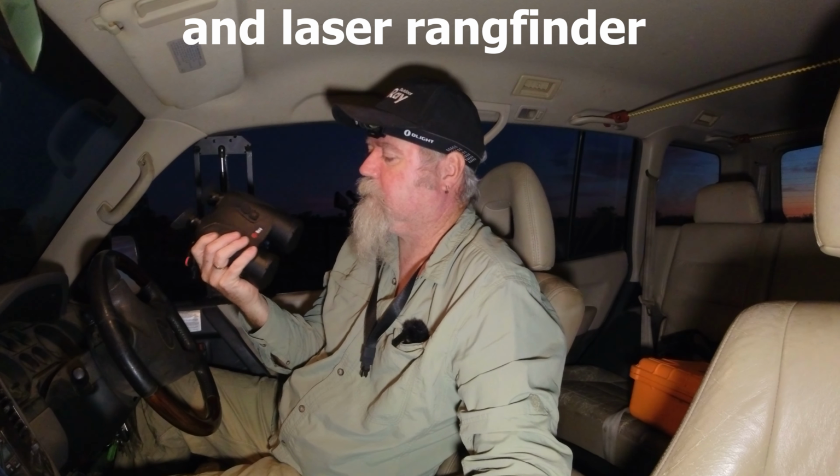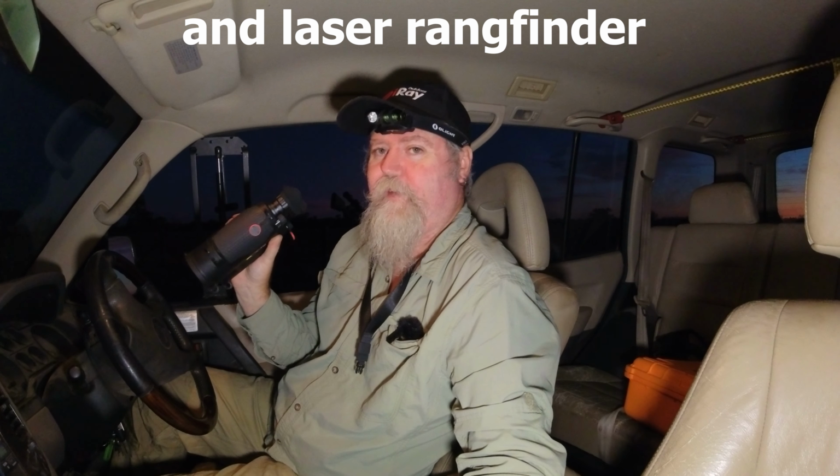So pretty much it's night vision, it's thermal, and there's a fusion mode, so you can actually mix the two together, and daytime optics as well. This is very, very high end and very fancy, and it will take me a while to learn it, but I'll have a good little play with it tonight when I've got a bit of downtime. On that, let's see if we can get some foxes.